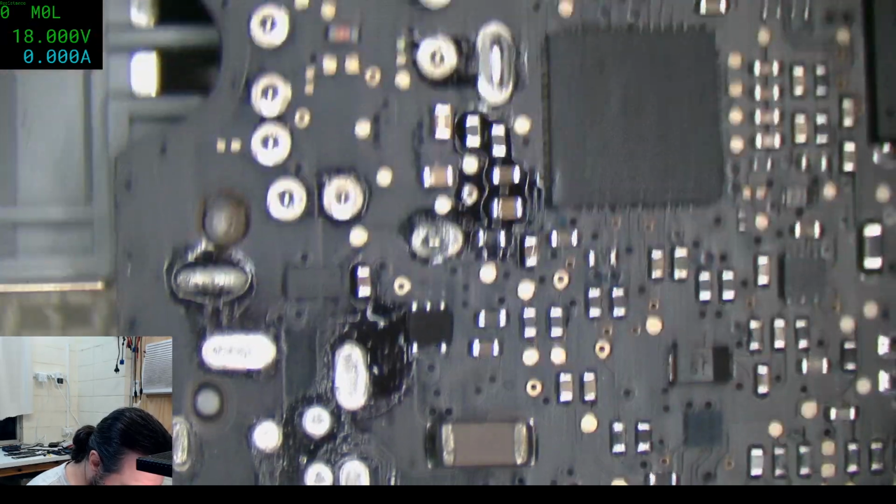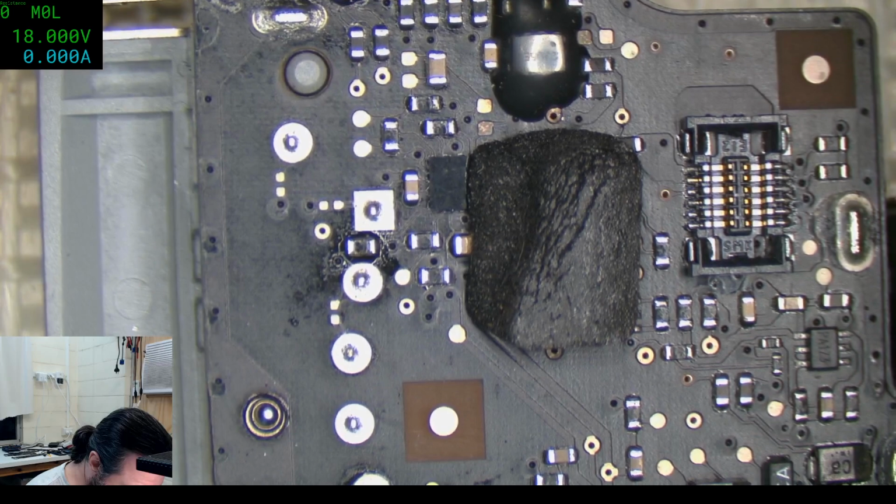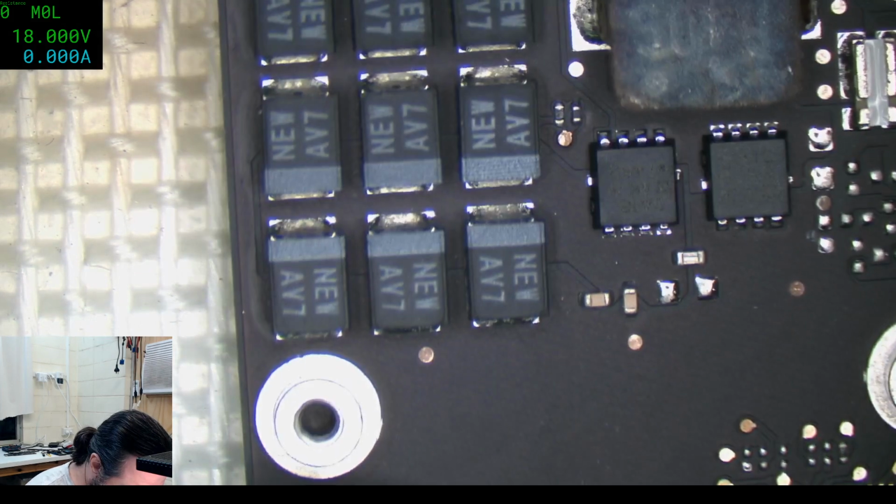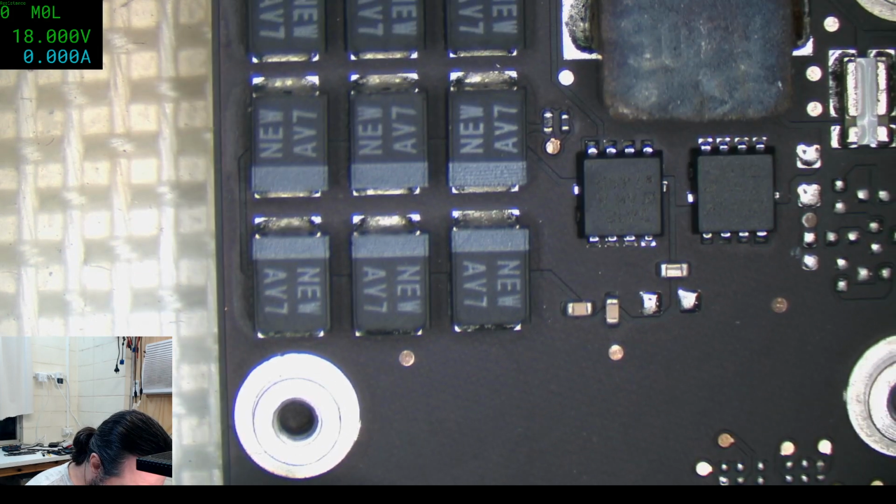Oh, 3X, this is for the Android. It's the USB-C interface. Yeah, you know what? We get something like a... What have I got here? Okay, 3437. This is the one that's got the EFI issue. Let's deliberately try and short one of these caps.